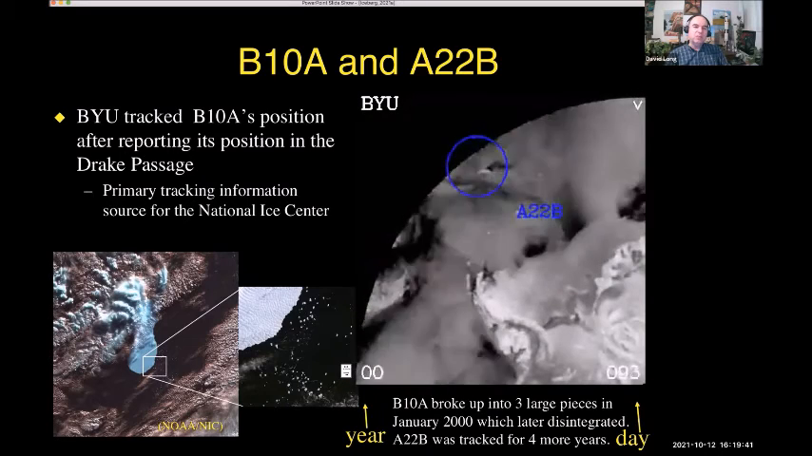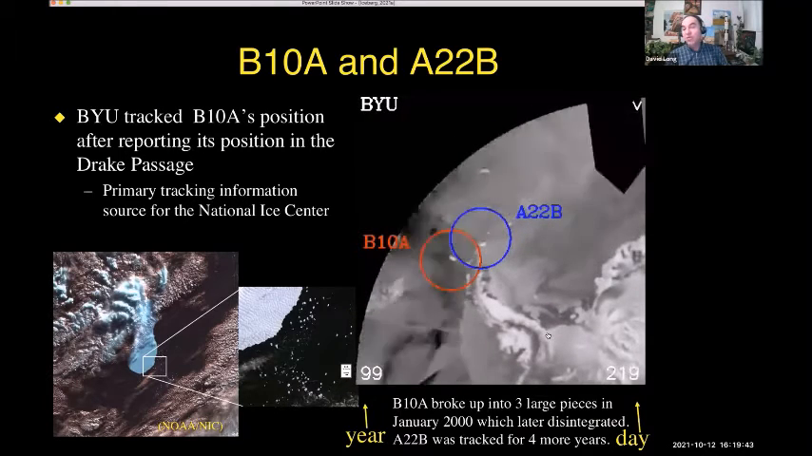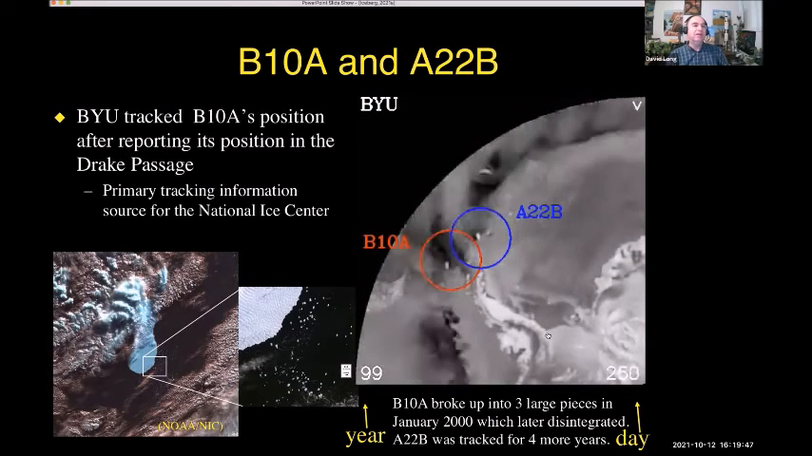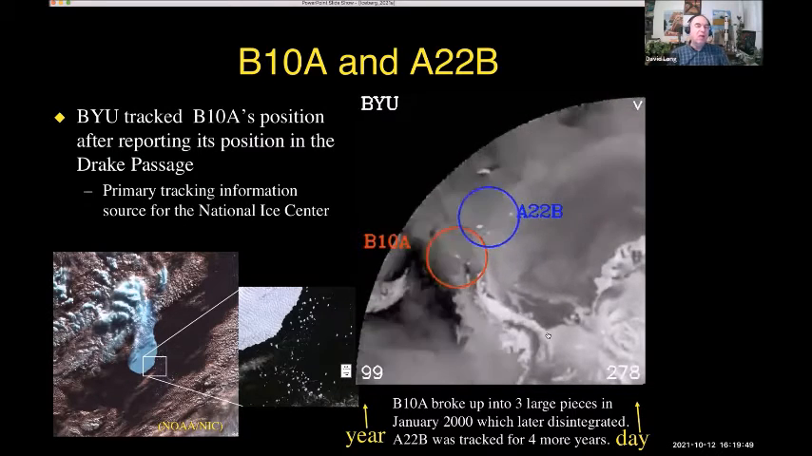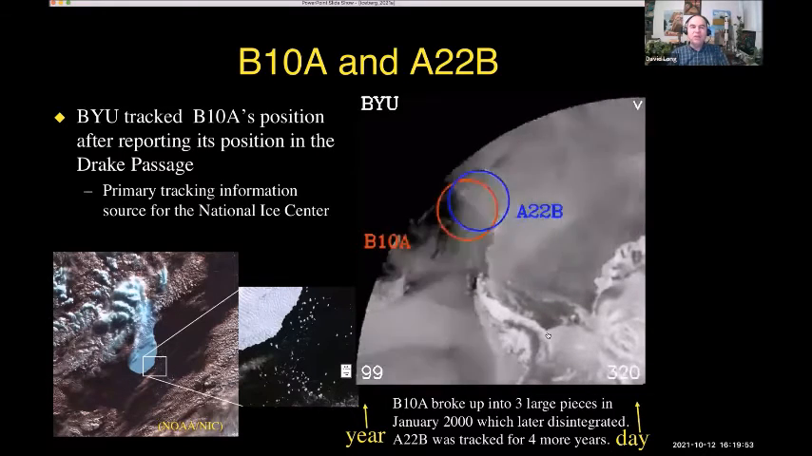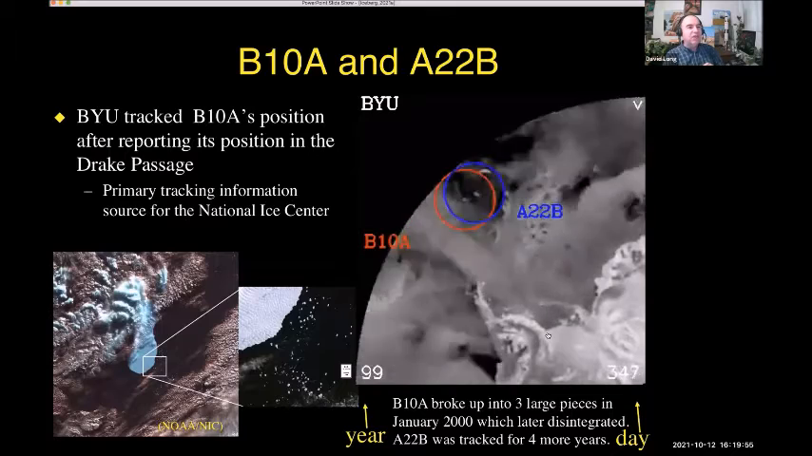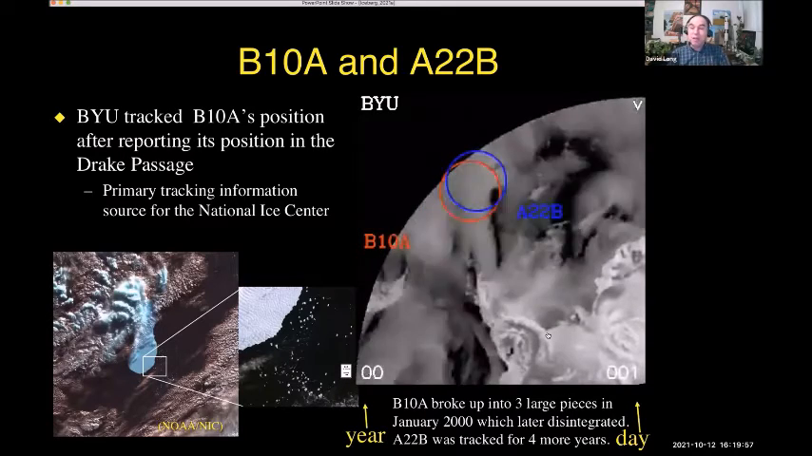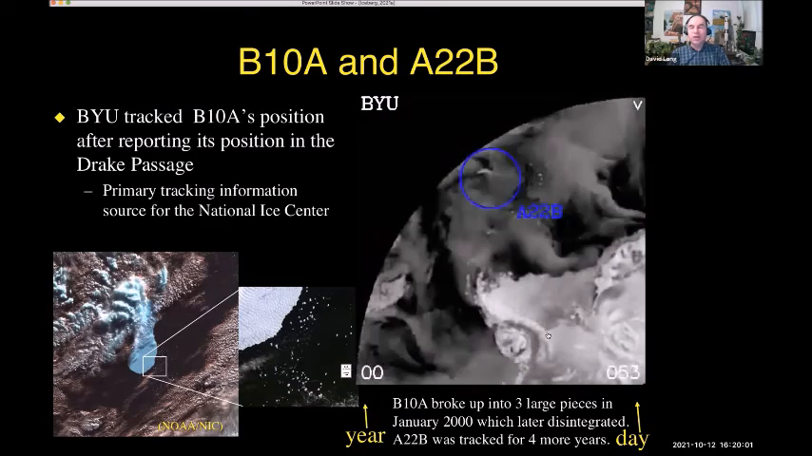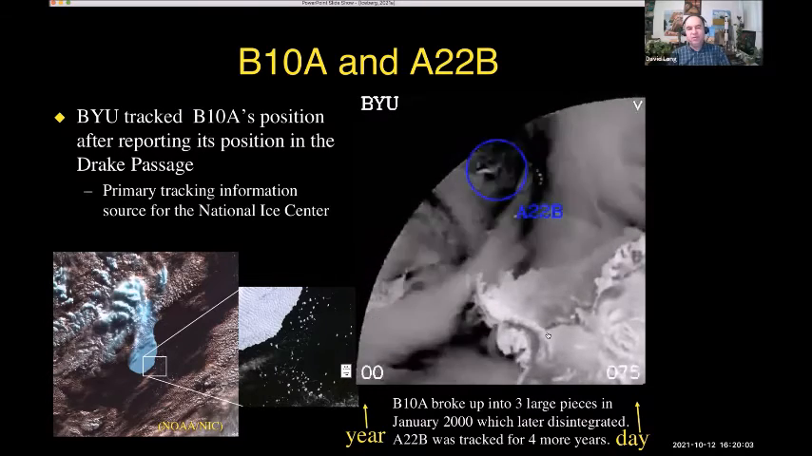Well, one of the other things we see, besides the icebergs, is we can watch the growth of the sea ice. And so there's something to be learned by looking at this data. Let's see what we can do. The National Ice Center was so impressed with our ability to track these icebergs on a daily basis that BYU became a primary source of information for tracking Antarctic icebergs for the National Ice Center for the next 25 years.